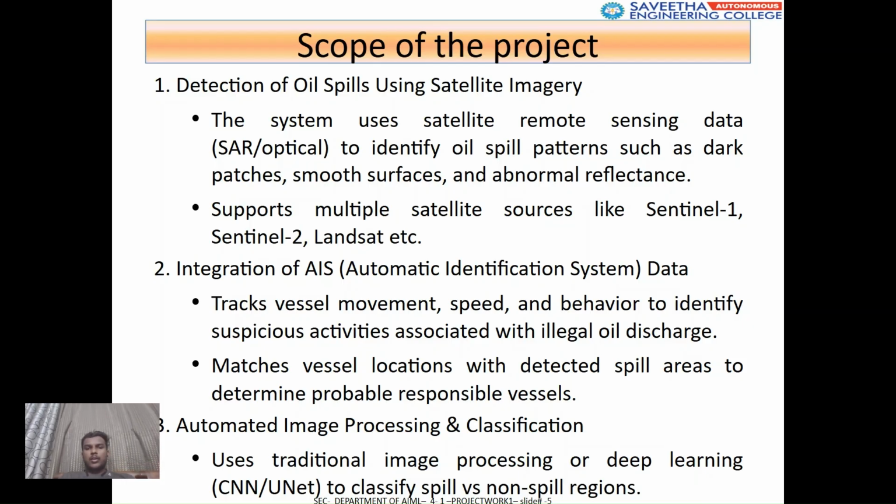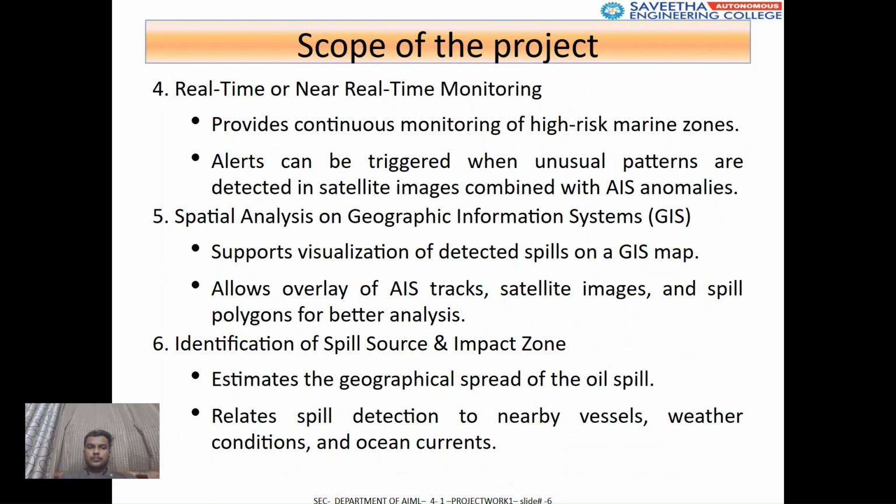The third, automated image processing and classification using CNN or U-Net models to classify spill and non-spill regions. Next, the system supports real-time or near real-time monitoring where alerts are triggered when abnormal satellite and AIS patterns are detected. It also supports AIS-based spatial analysis, allowing visualization of oil spills and vessel tracks on maps.